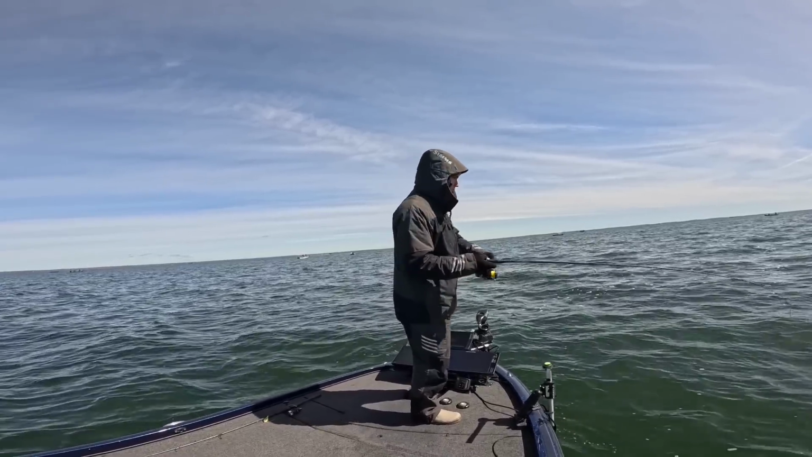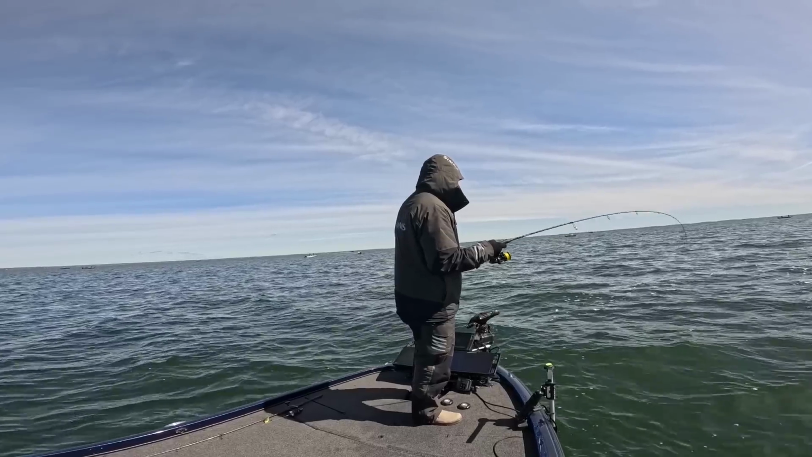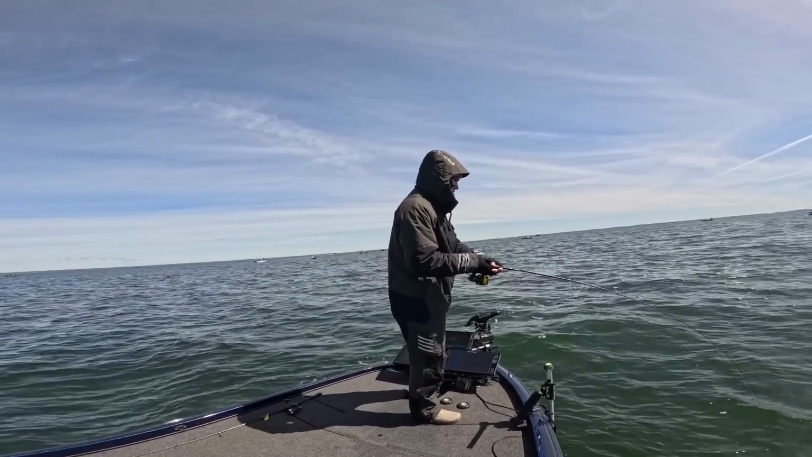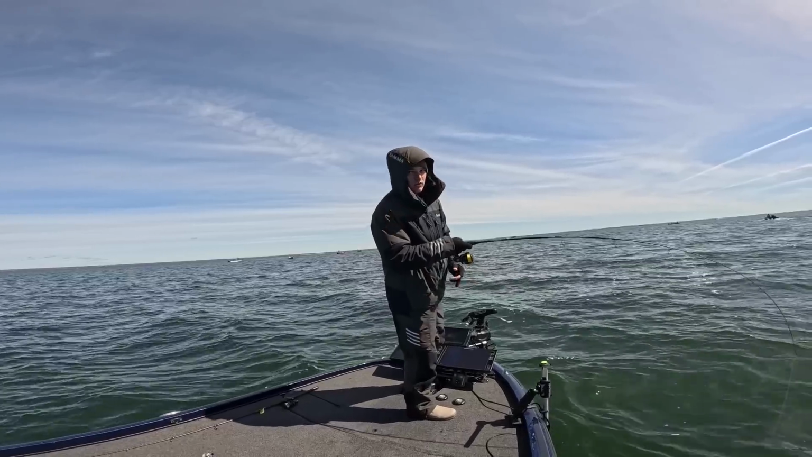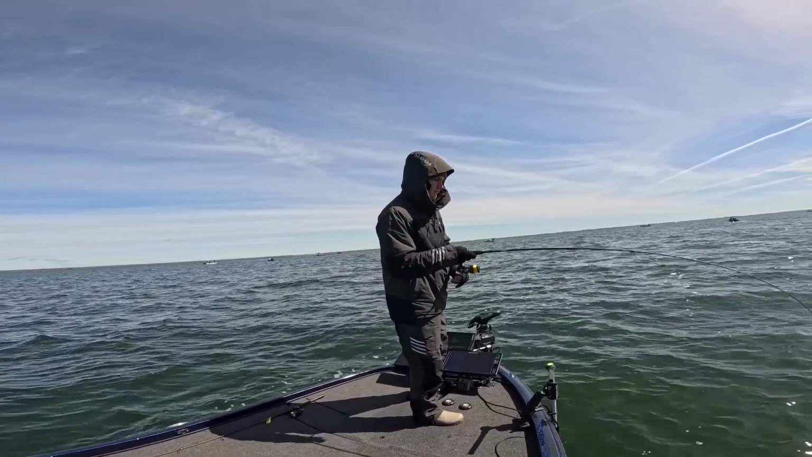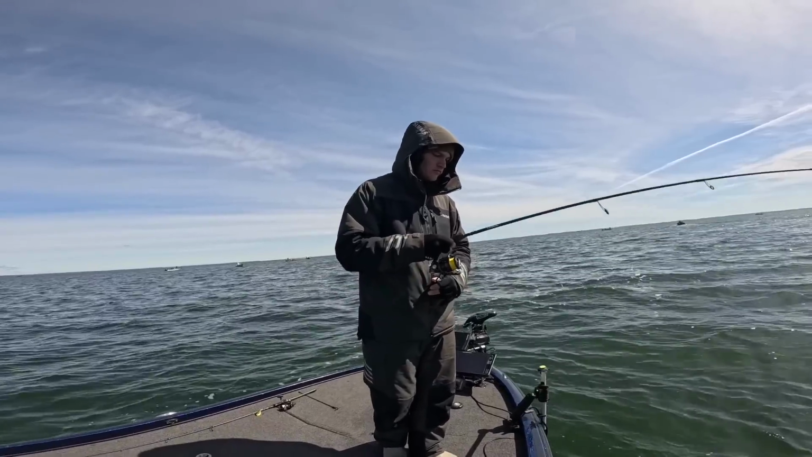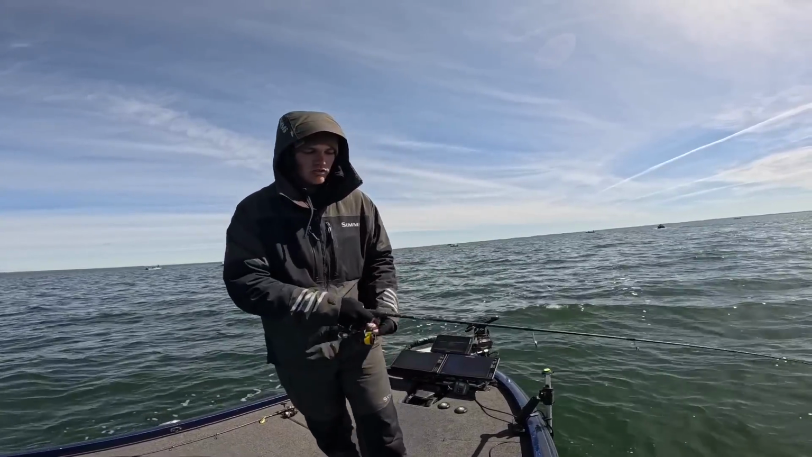He's dogging me. It is a walleye. Another decent one.